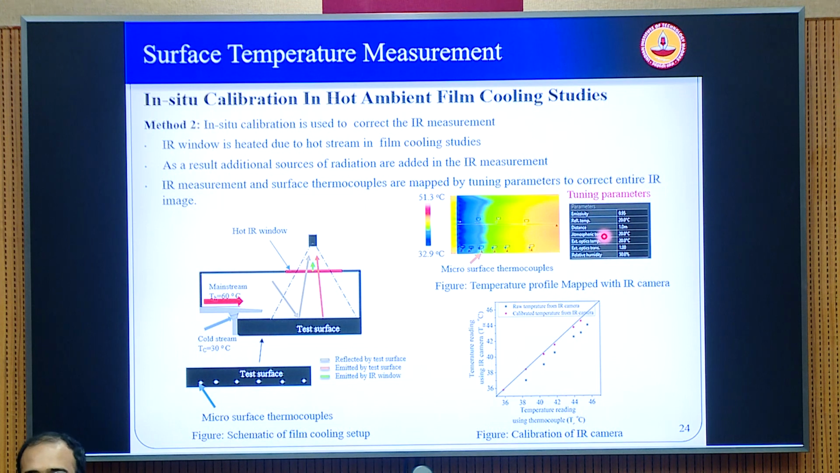The in situ calibration is very important for dynamic temperature measurements. Because as you see, when you do a static temperature calibration, it gives you, at a fixed point, the relation between your IR temperature and your thermocouple temperature. But in an actual flow field where there is a wide range in the variation of temperatures and also a very fast transient response that is happening, it is better to keep multiple thermocouples positioned along, and then